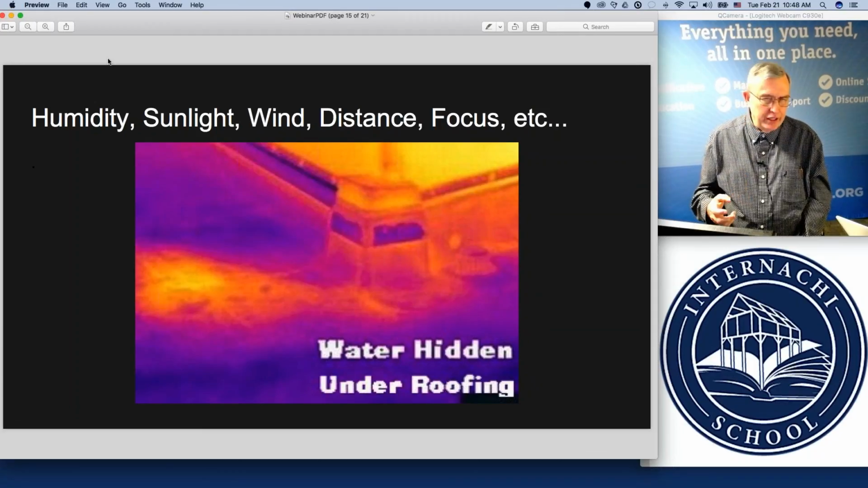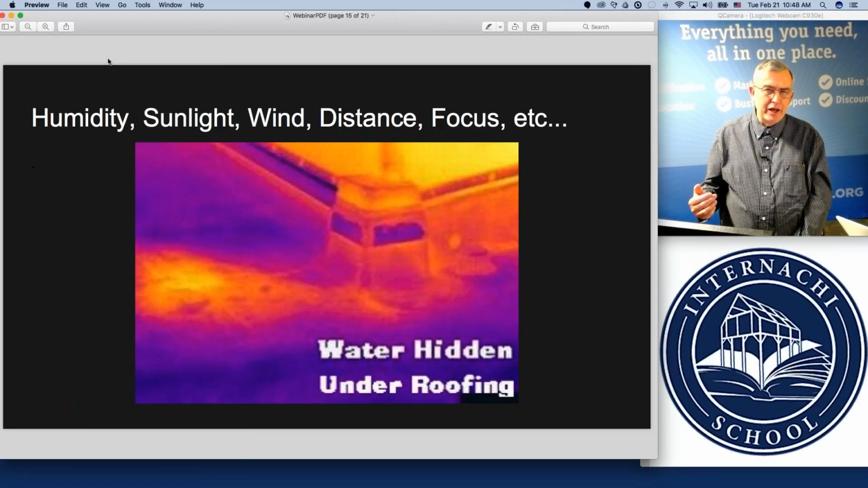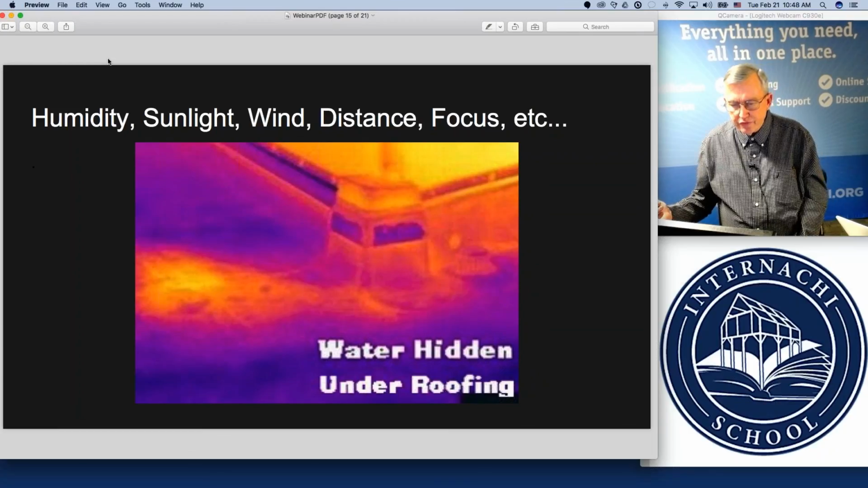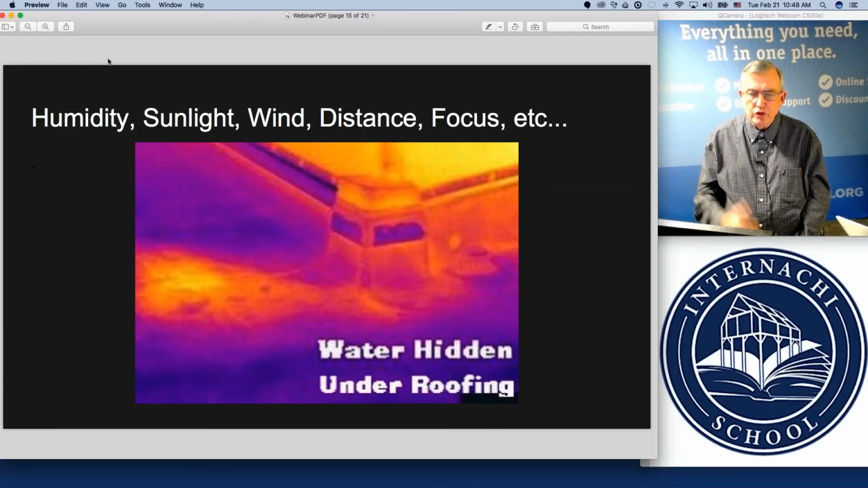There is a variety of different income streams that can be made with thermal imaging. And we'll talk more about that in a few minutes. But commercial flat roofs is something beyond a home inspection.